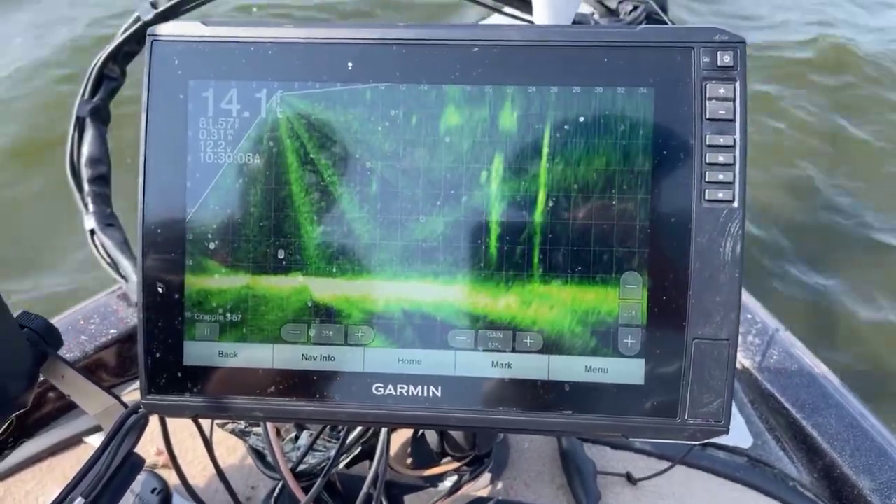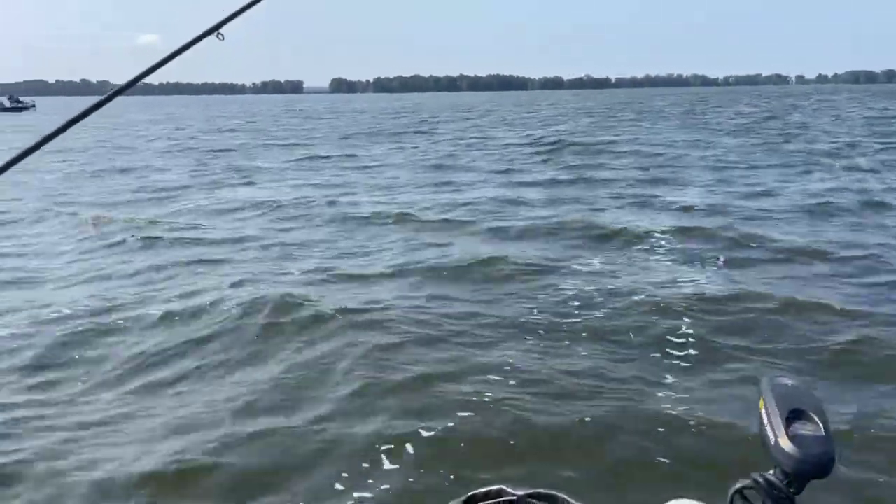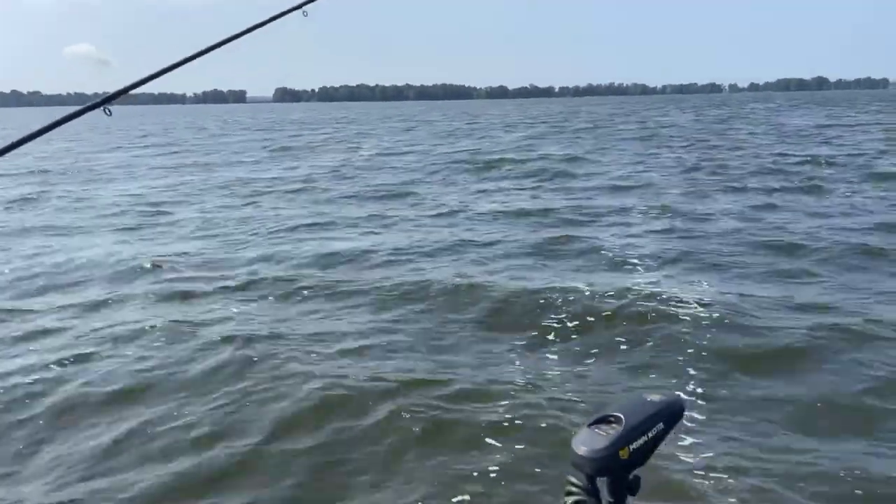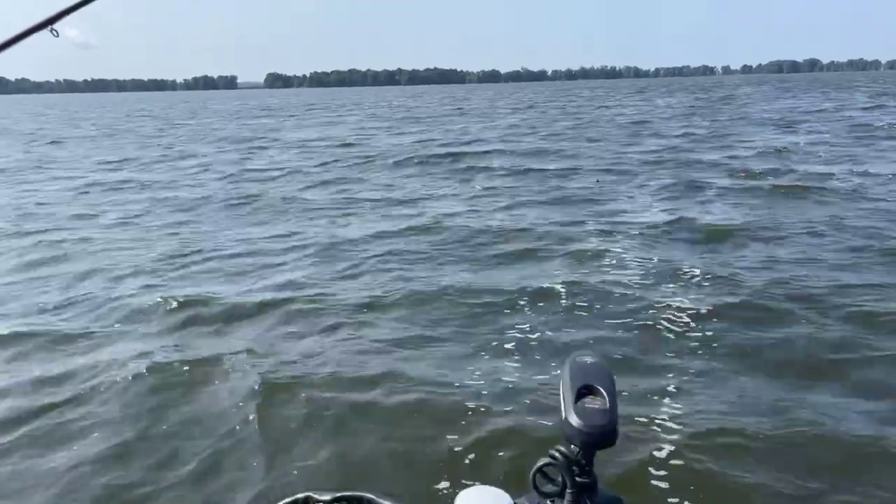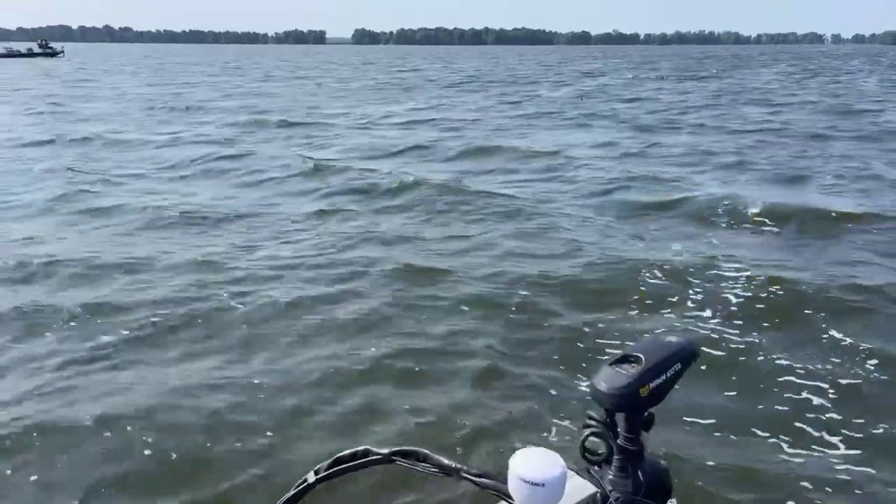Did you see him turn? He didn't come get it though. That's irritating right there. Turned like he's good. He'll bite it this time. I just got to get up there to him.